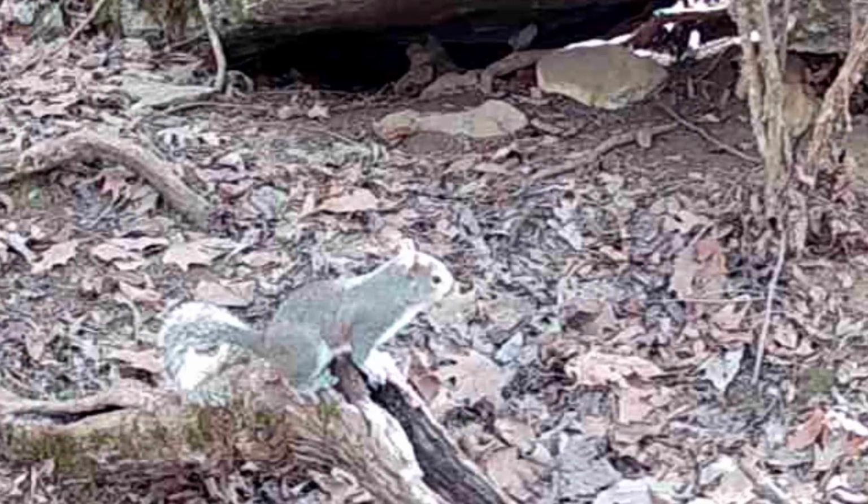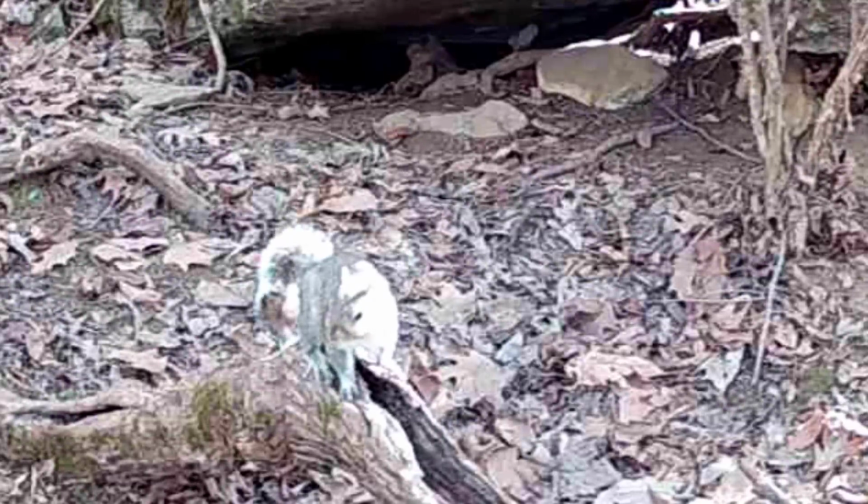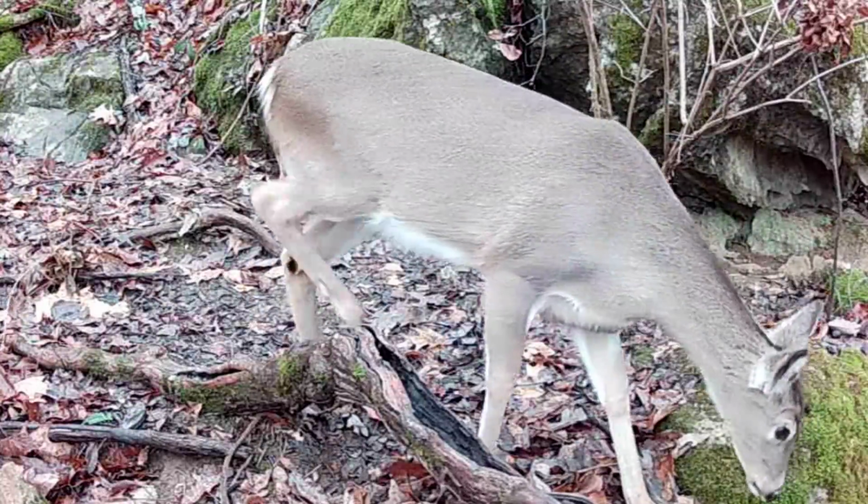There's old Ricky on his perch. They're all here, just waiting for me to come and get the camera. And the doe moving through.